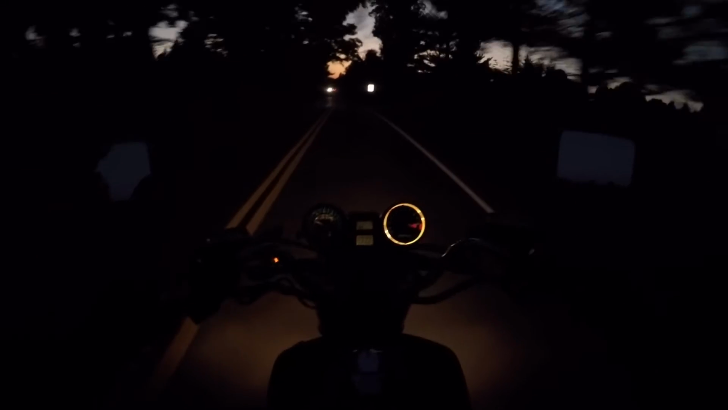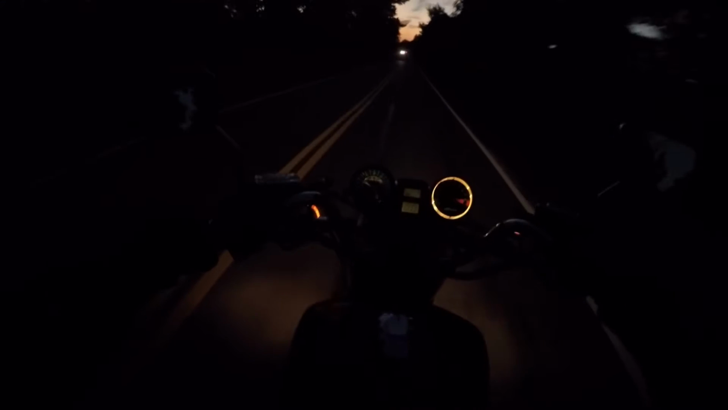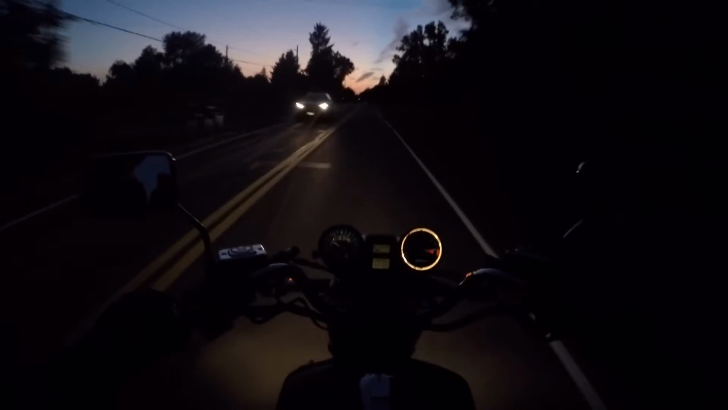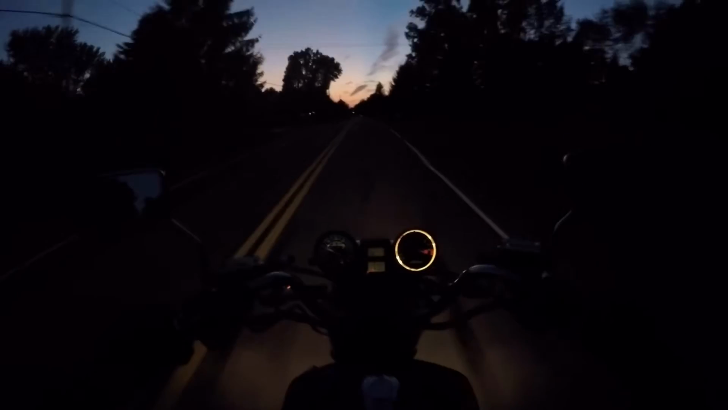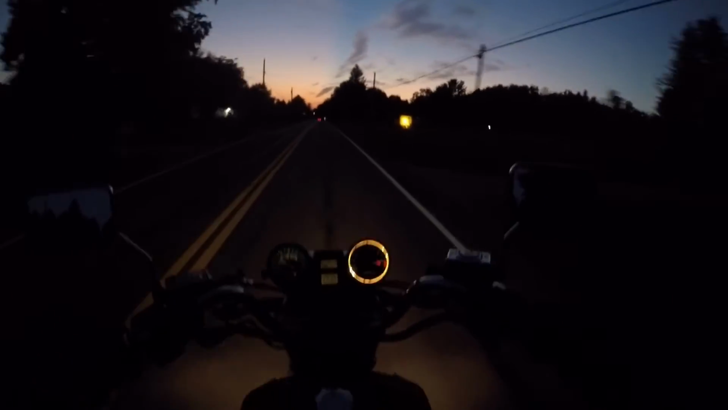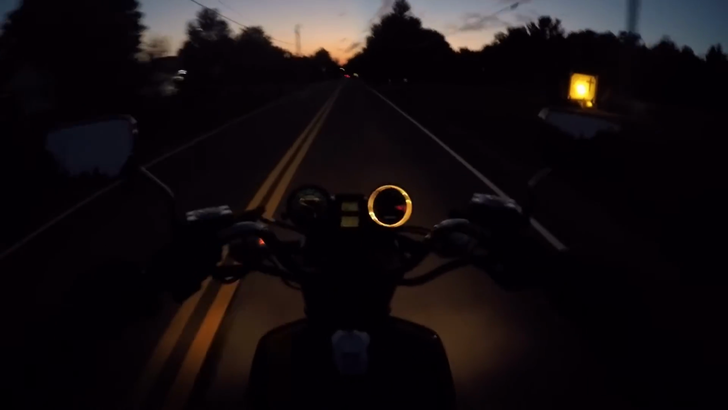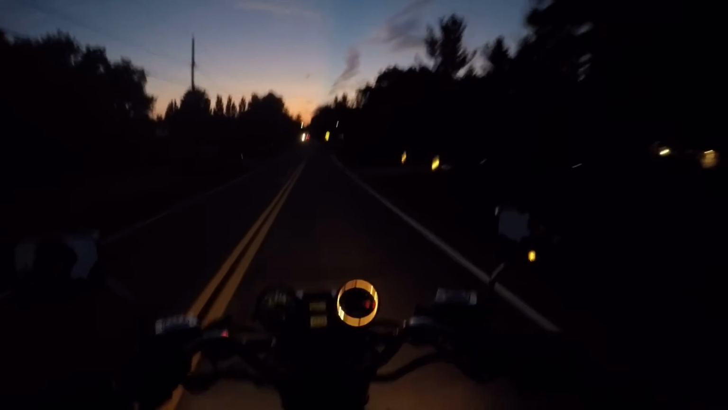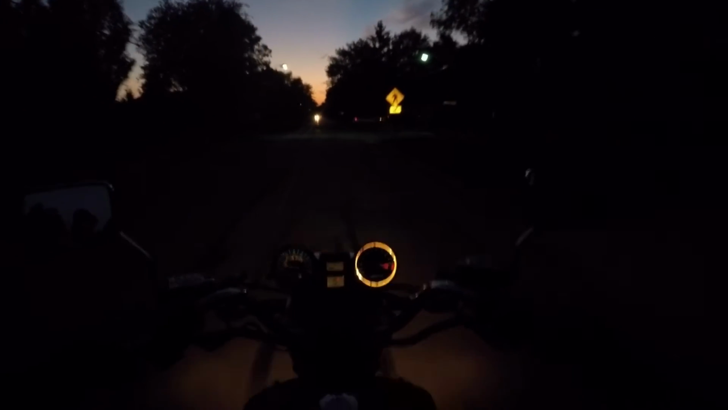Never noticed that. So I just noticed that I guess I've never had this bike out at night before. Okay, so I don't know if you can see it or not, but I just saw the line for 55 miles an hour is a different color than all the other lines on the speedometer. I guess I wouldn't have noticed that. Oh, if I had known this was a 25, I would have come this way. We would have gone at 303.